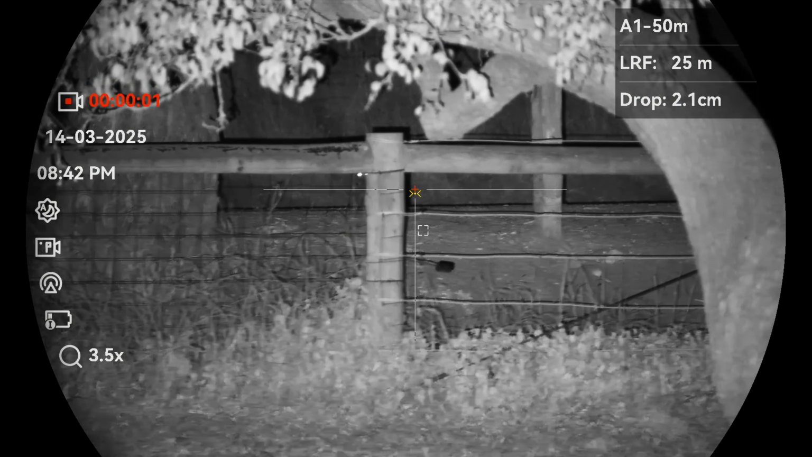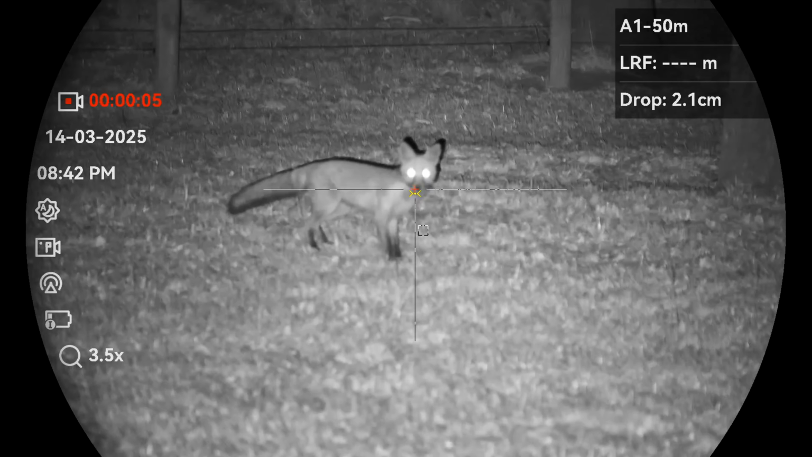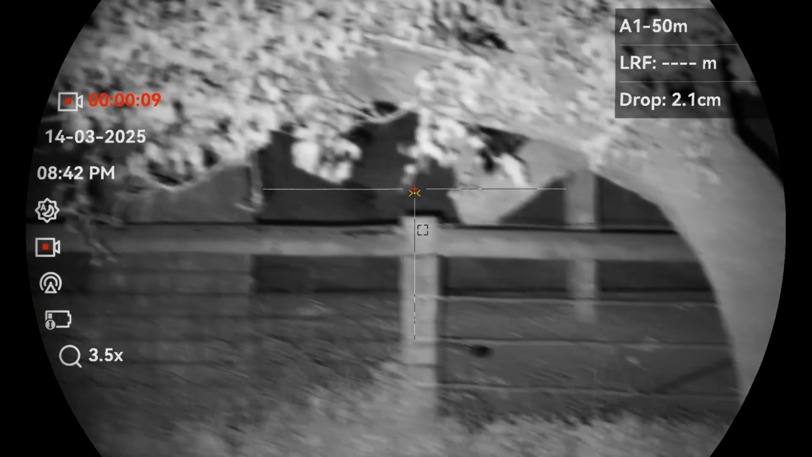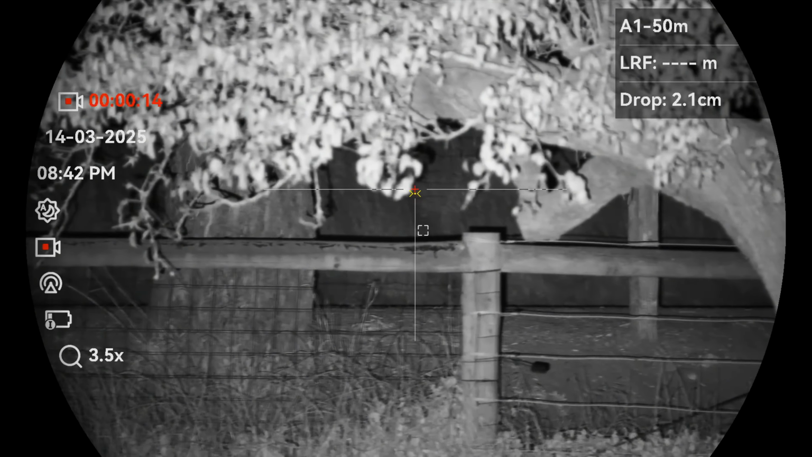I was here all of about 5 minutes tonight and gave a quick whistle and 2 foxes ran in. I managed to get one of them down. Bit of cornflakes going on here.